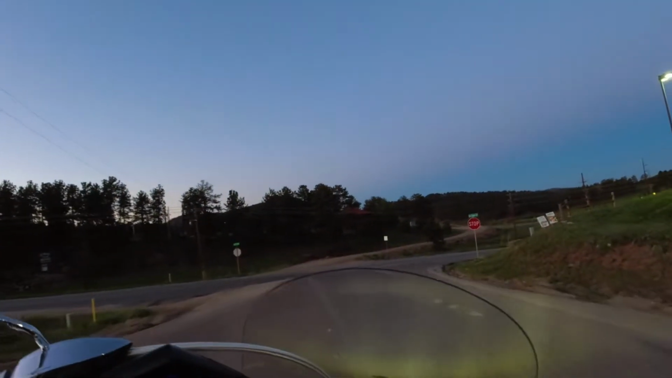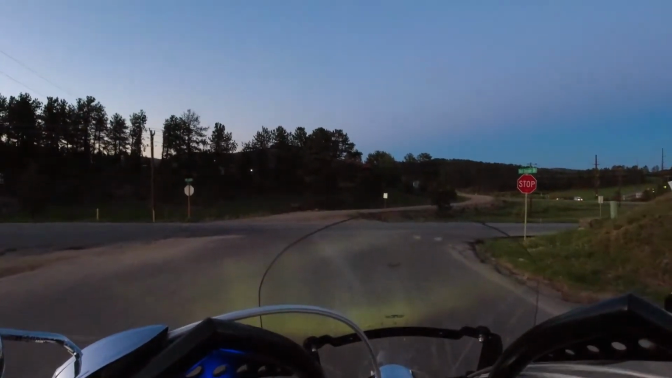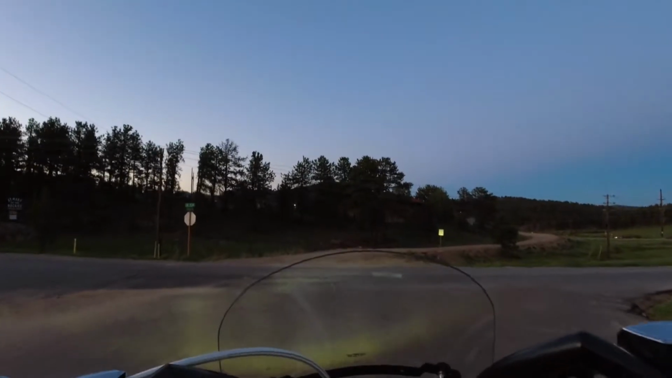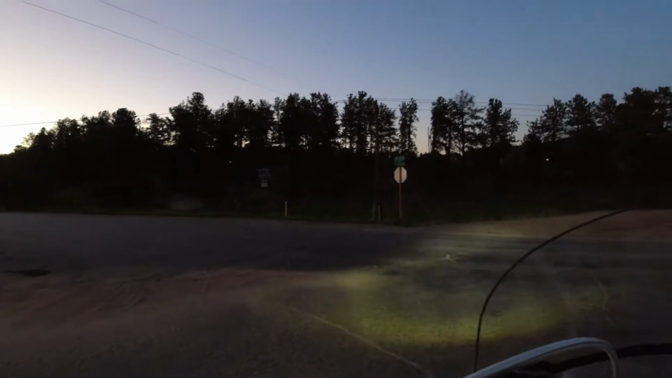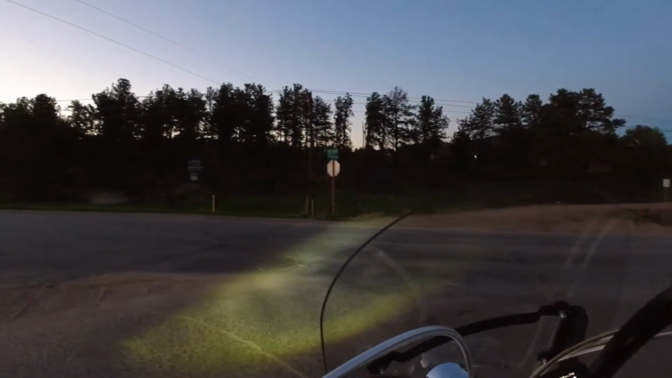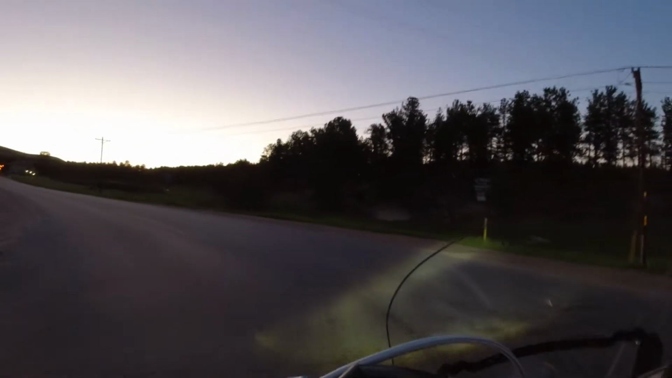So yeah, the hardest thing up here, especially at night, is you really can't see a lot of the sand and the gravel on the corners very well. So I'm always really cautious. I definitely don't want to lay the bike down slipping, especially right there. There's a whole bunch of sand right there, which kind of freaks me out.